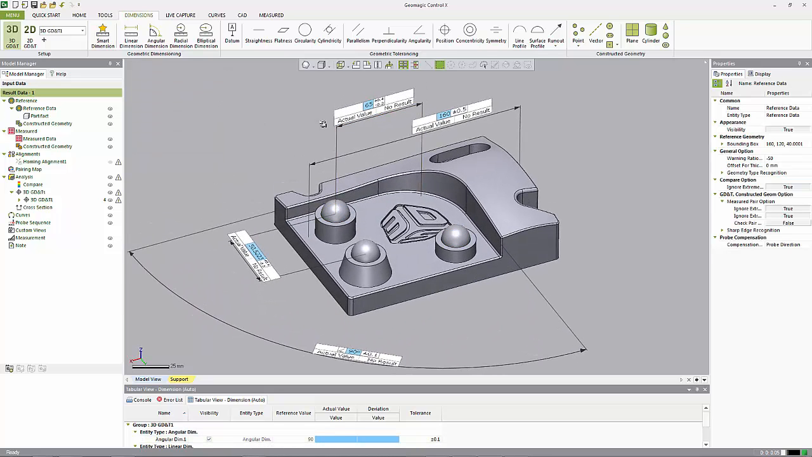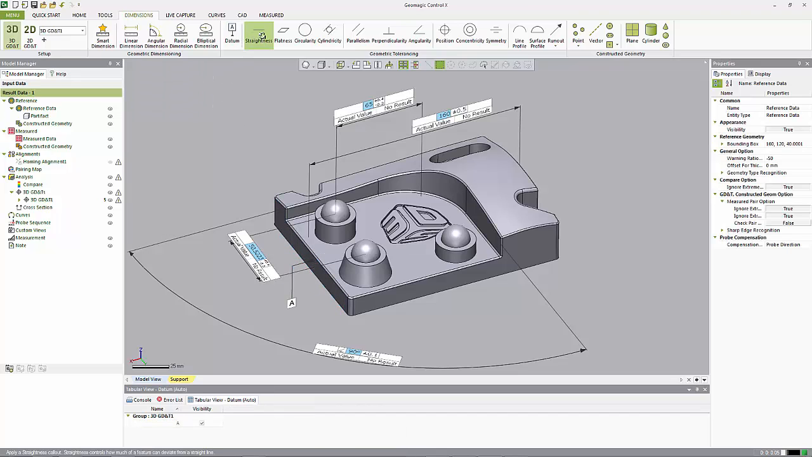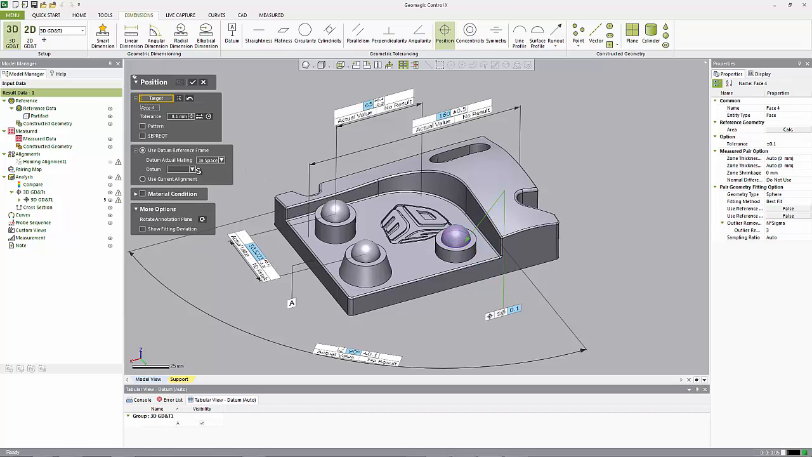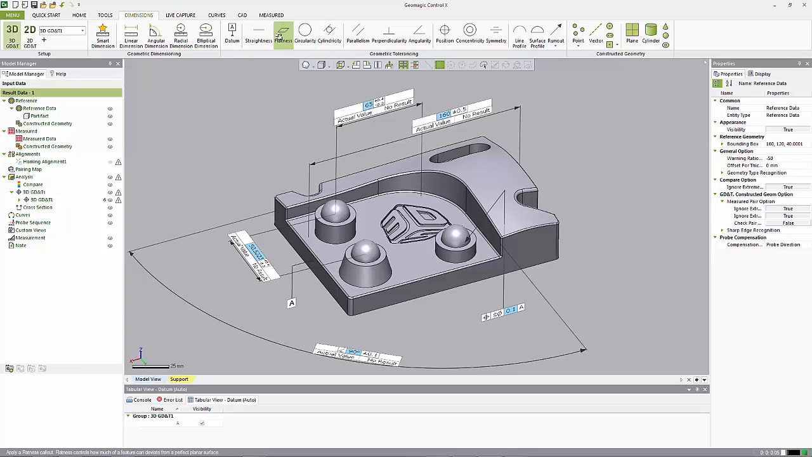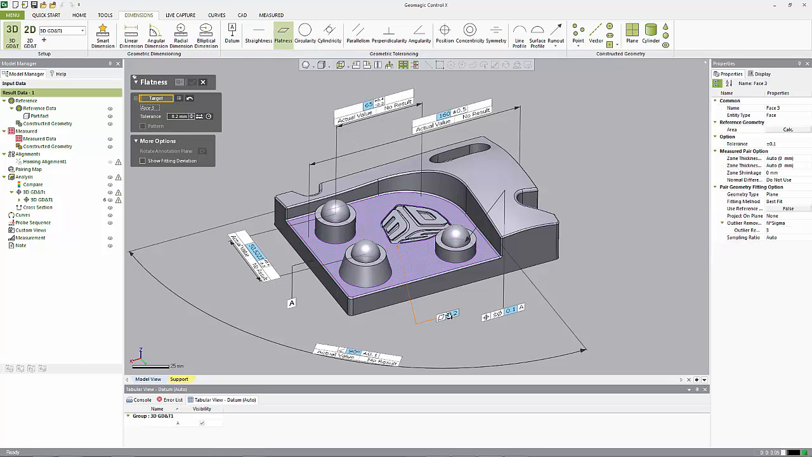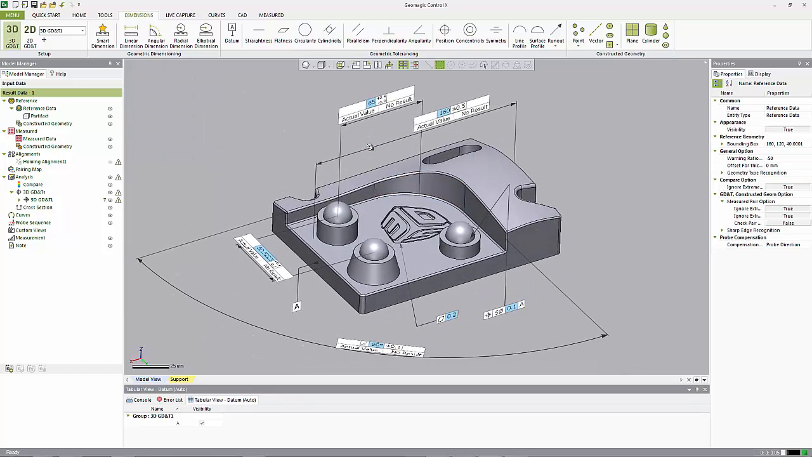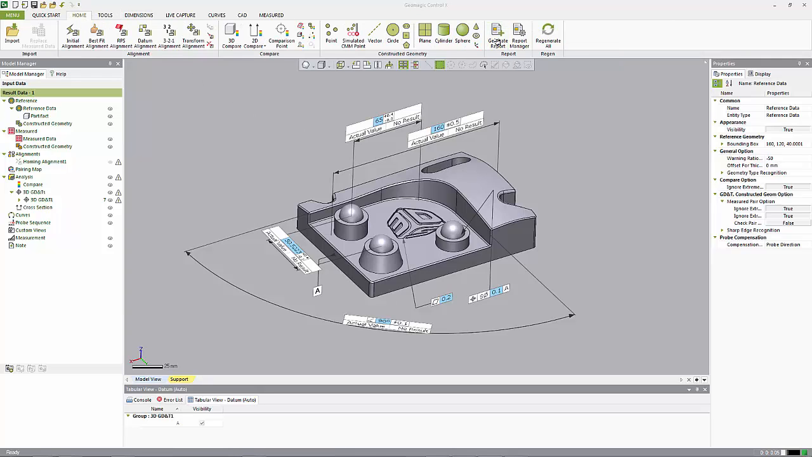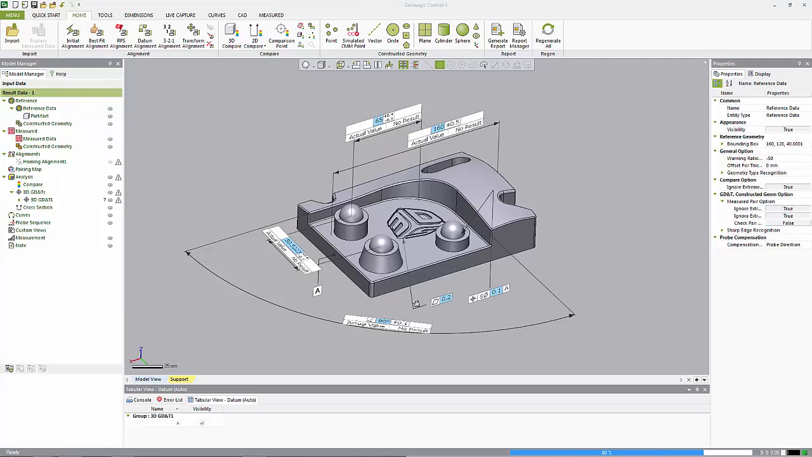Now if we want to go ahead and make this a datum, maybe that is my A datum, we'll do a true position of this sphere to the A datum, and we'll do a flatness callout here. And then we will say to go ahead and generate a report. Just say I want to report on all of those things.